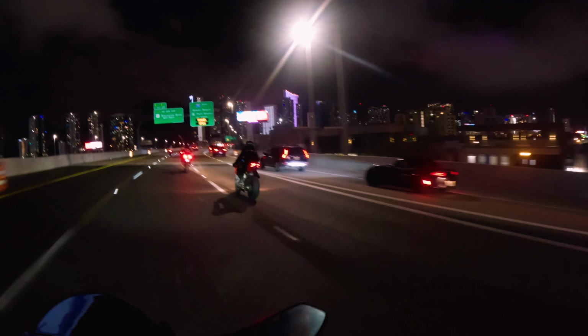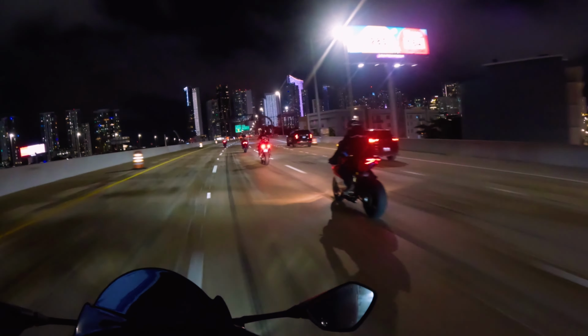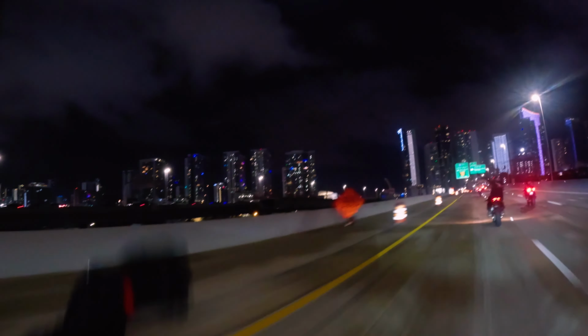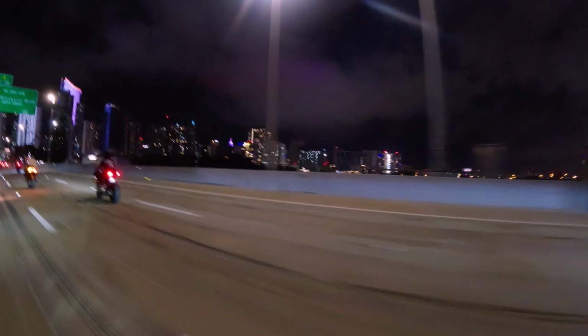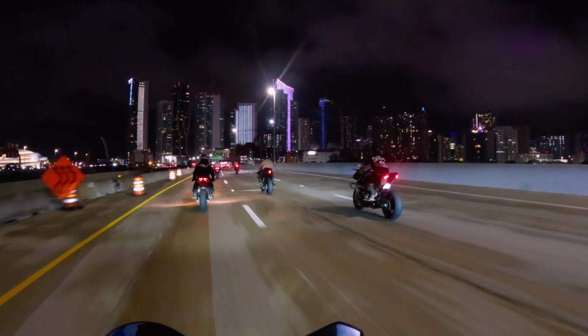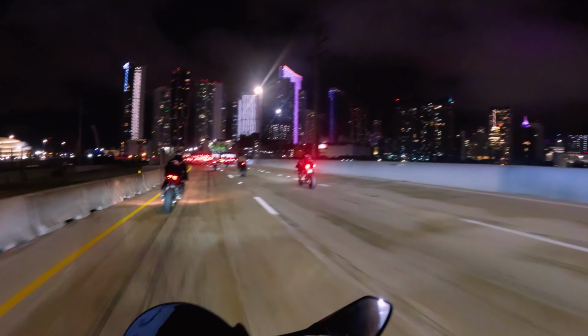Look at the city, bro. Okay, I think honestly, Dallas' skyline is a lot better than this. However, it's still sick. Wow, bro, look at all this. Just, bro, to be able to take this in is crazy. Wow. Thank you, God, for this experience, man. Miami, Florida. Crazy, bro.